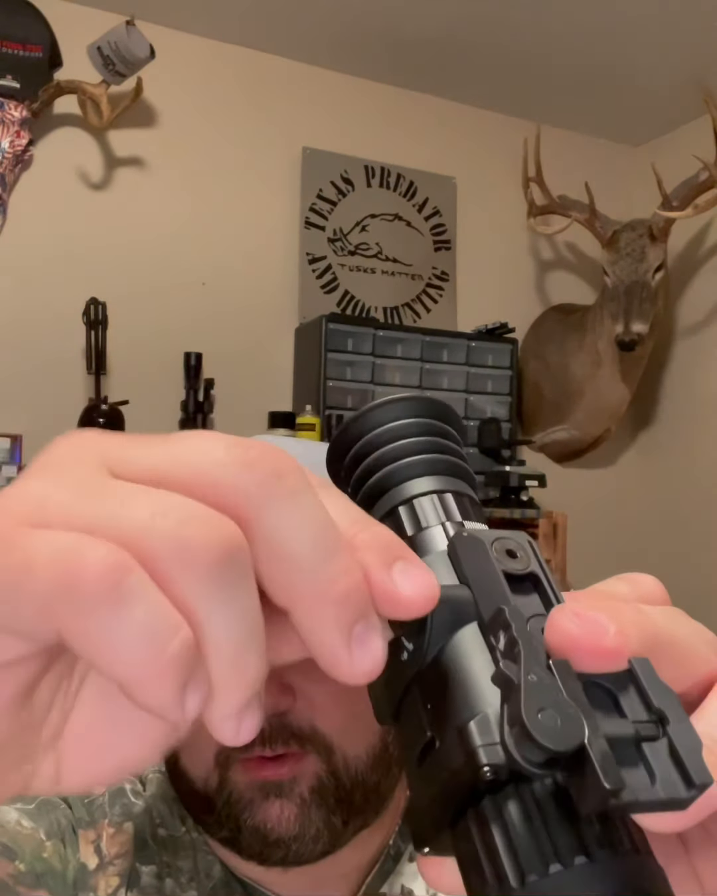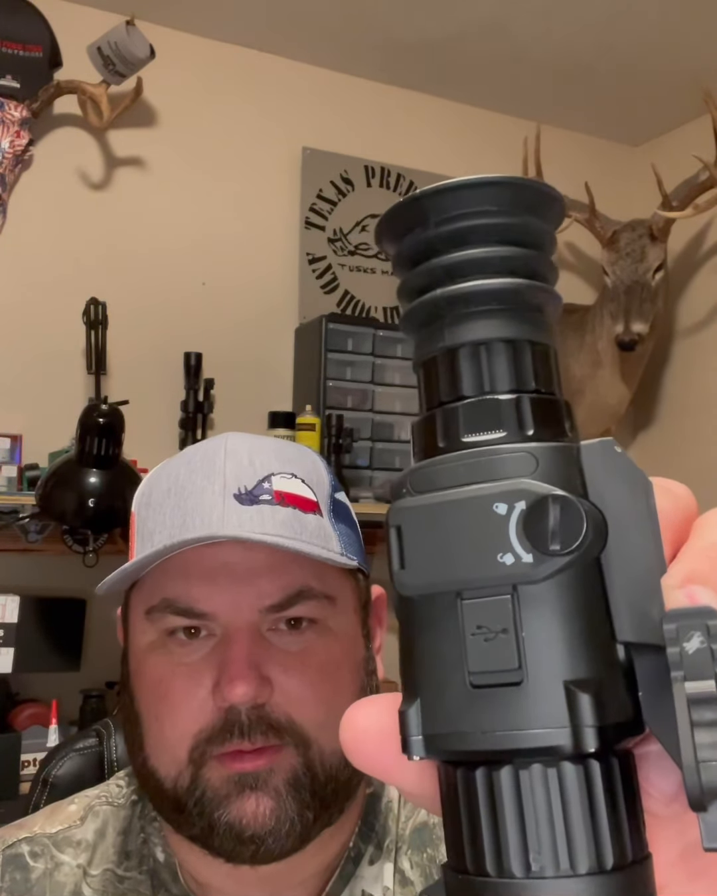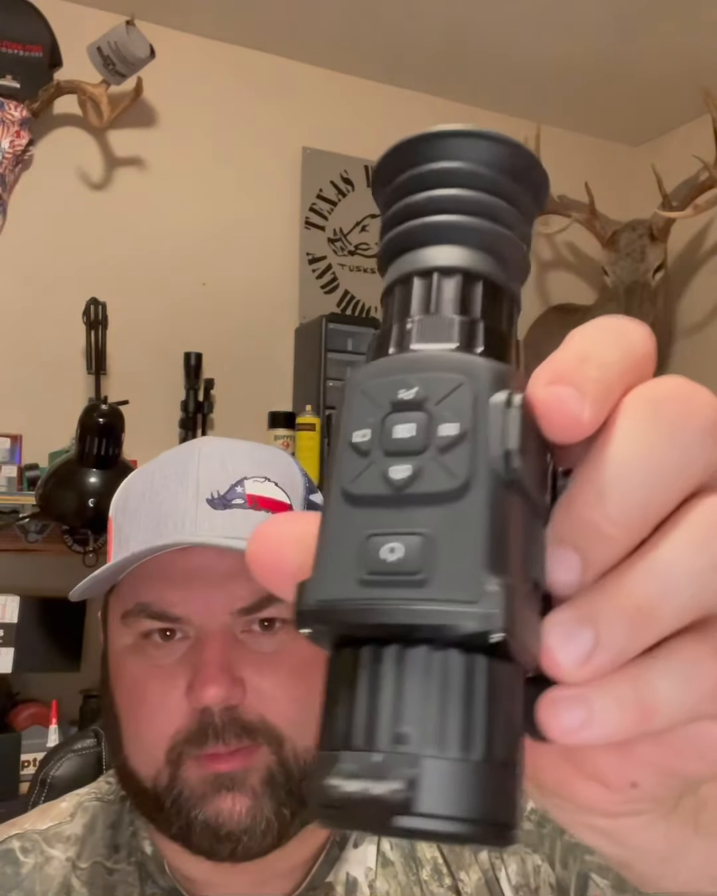The battery compartment, it has a screw where you can tighten the battery compartment door down where the recoil won't cause the batteries to lose connection and turn the scope off. And it does have a port where you can plug it in and use an external power source. It's a small, lightweight scope. It's fairly simple to operate.